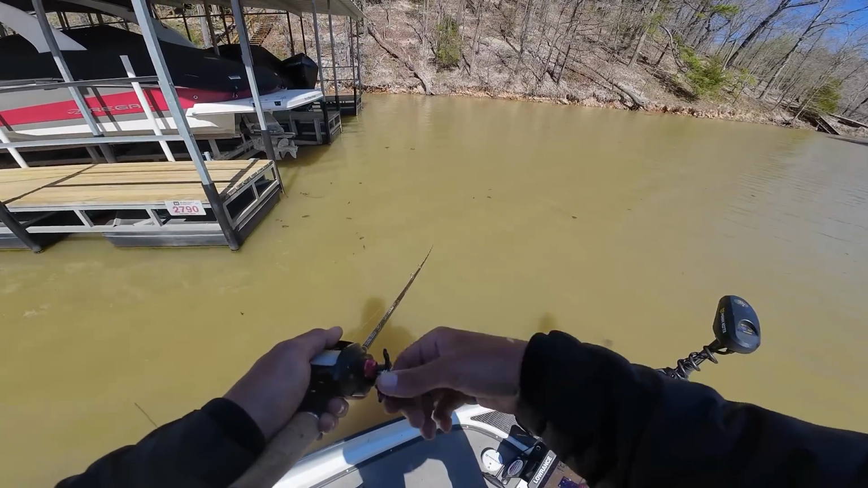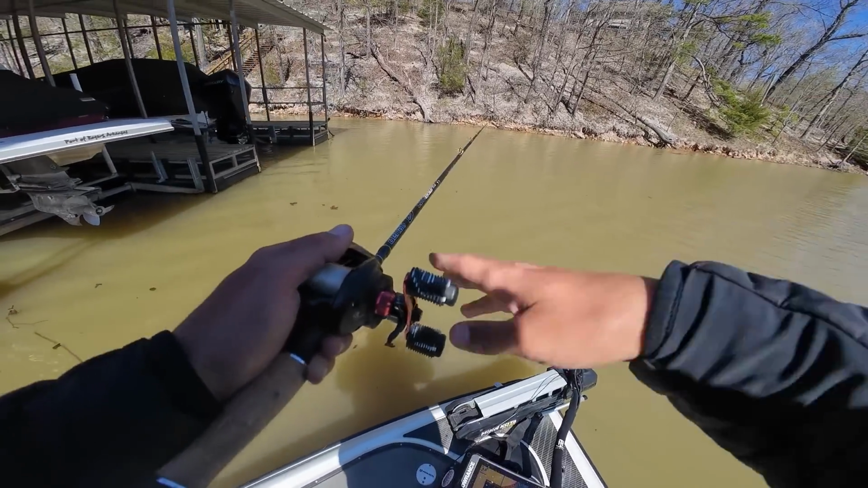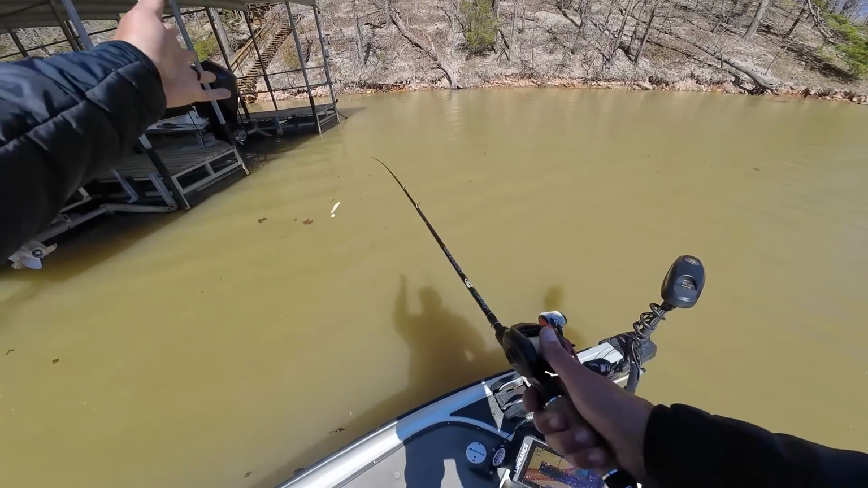And I definitely have a pattern going now, guys. It's the exact same deal, another rock transition bank. This time, you know, another boat dock.